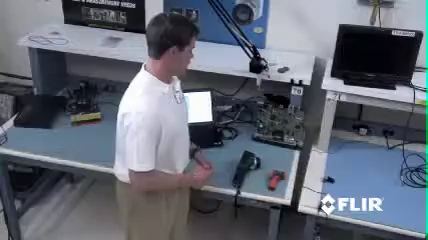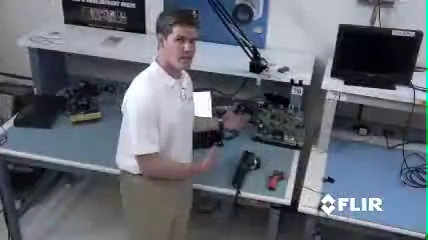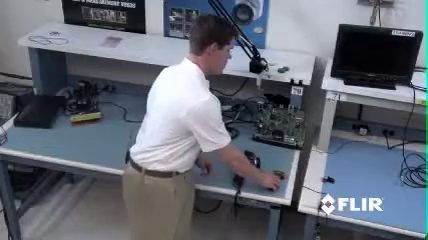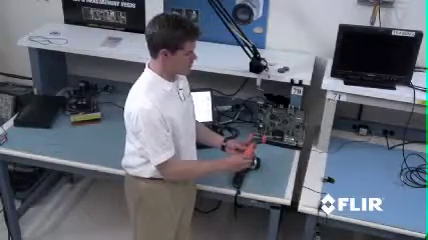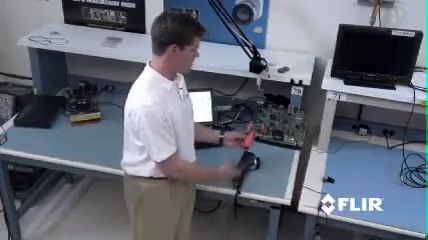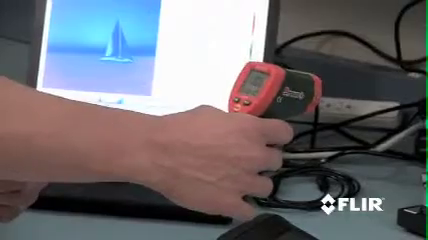Let's take a look. Here we have a printed circuit board. We've removed the top so we can take a look at all the different components when we turn it on and how they heat up, both large and small. We can then use that to compare our traditional ways of measuring temperature, such as a spot pyrometer, to our new E-Series camera line. The first thing you'll notice is that the spot pyrometer is very easy to use.